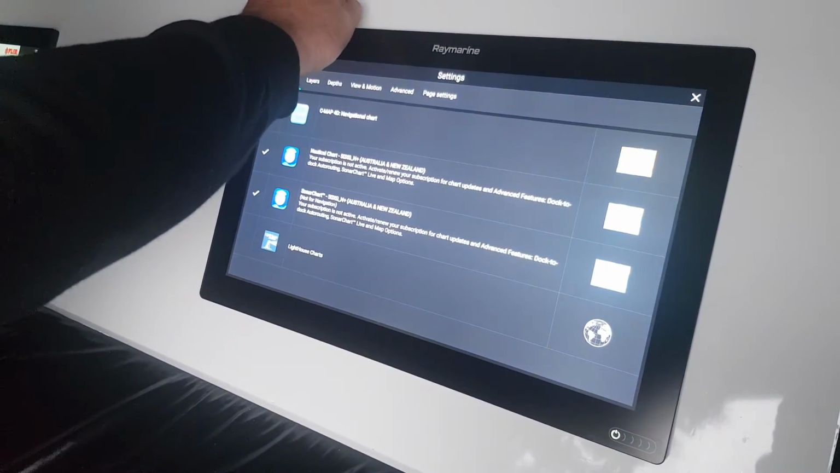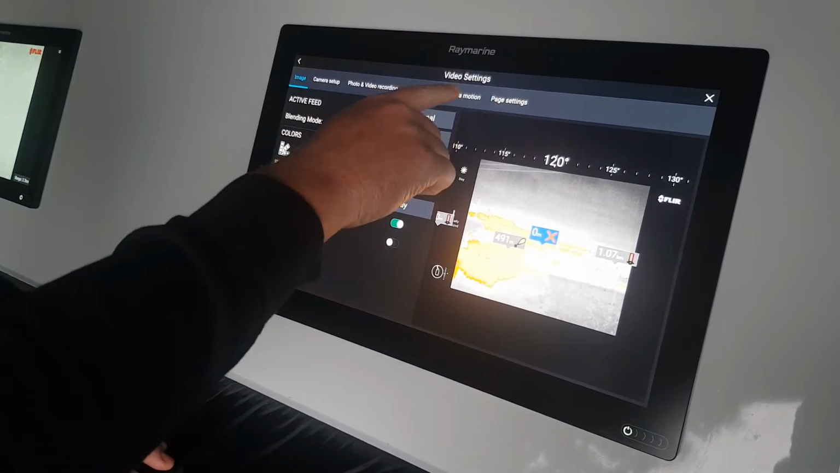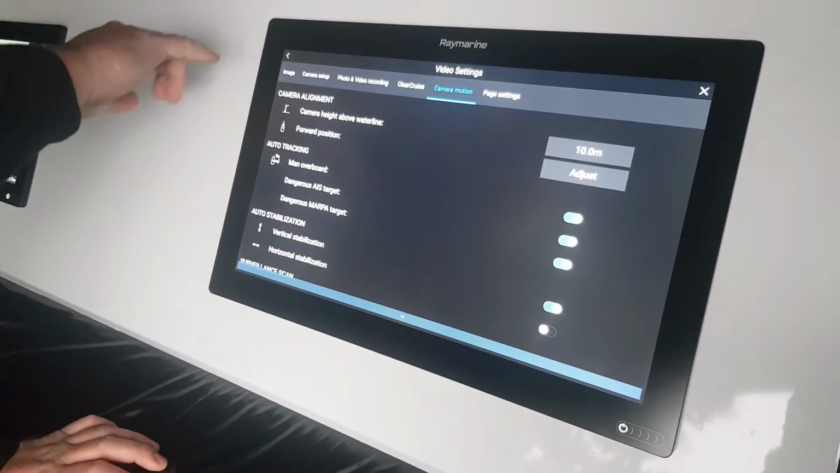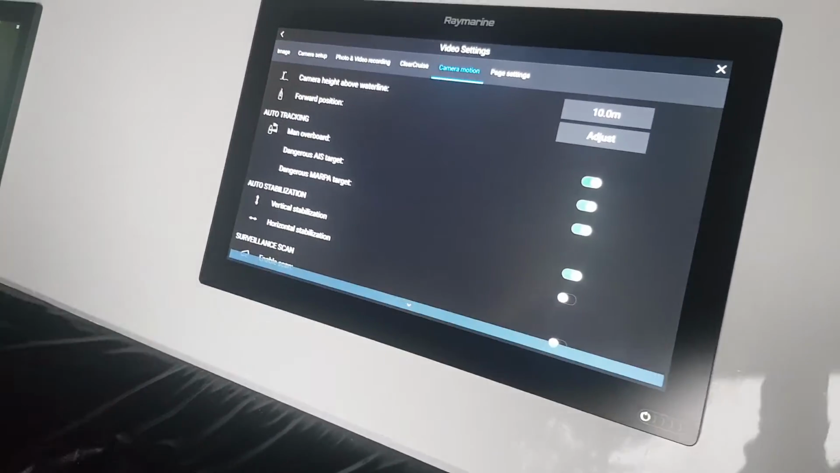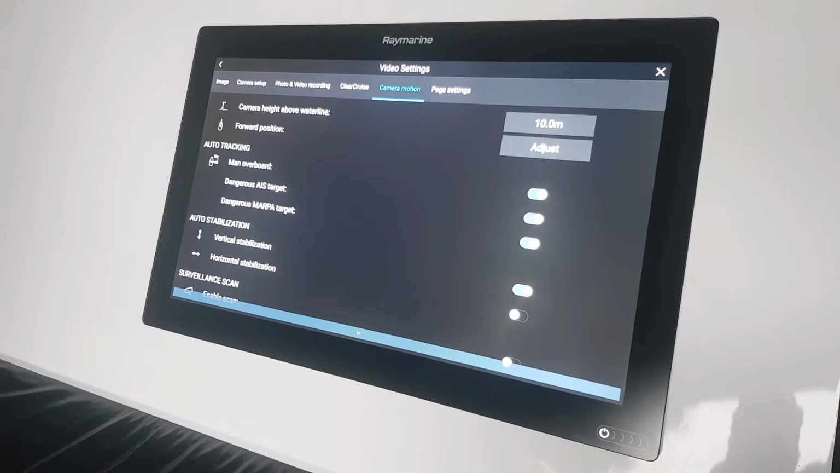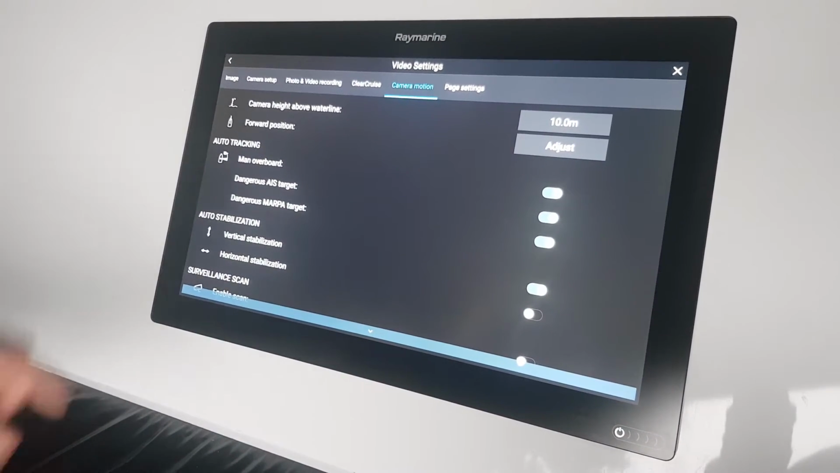The other thing is that it's pretty easy to turn on and off. Basically you will be under your camera menu. You just have to go in, camera menu, and go to camera motion. Here's where you set your height above the waterline and your forward position, and you just need to enable auto tracking. When you have those alarms come up, the system will take over and be solely focused on the dangerous task at hand rather than what you previously had it on.